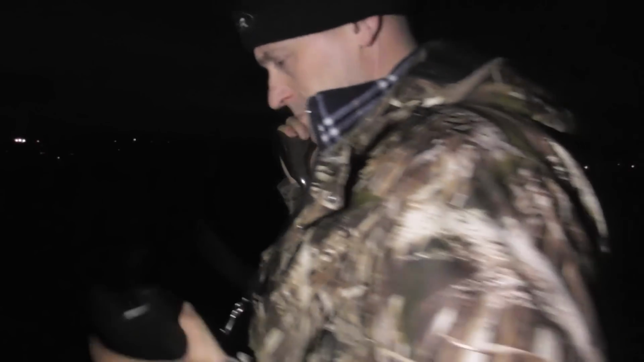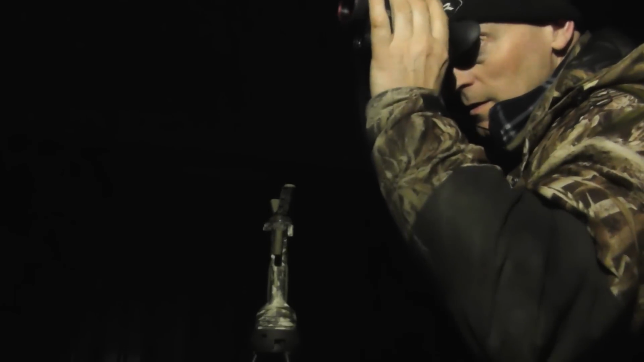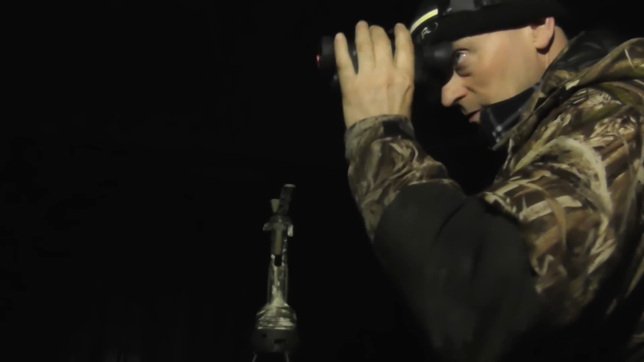I only stayed another 5 minutes, so I now go to another farm where I can't reload fast enough. I've just called at this farm on the way home from rat shooting on another farm, and there's rats everywhere. Let's get to it.